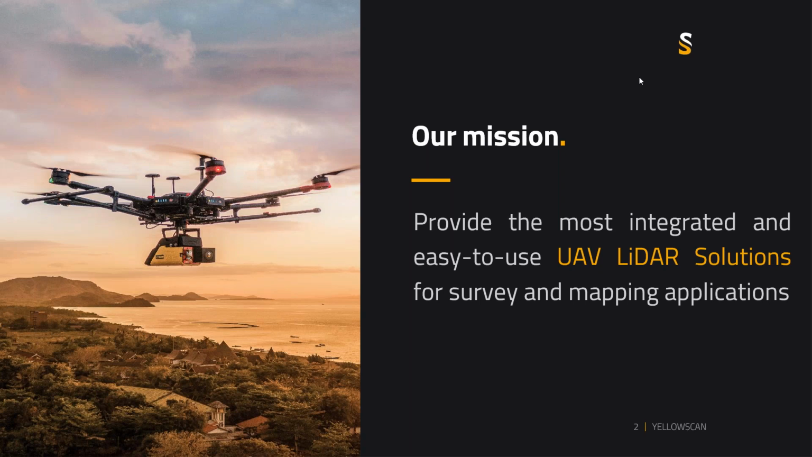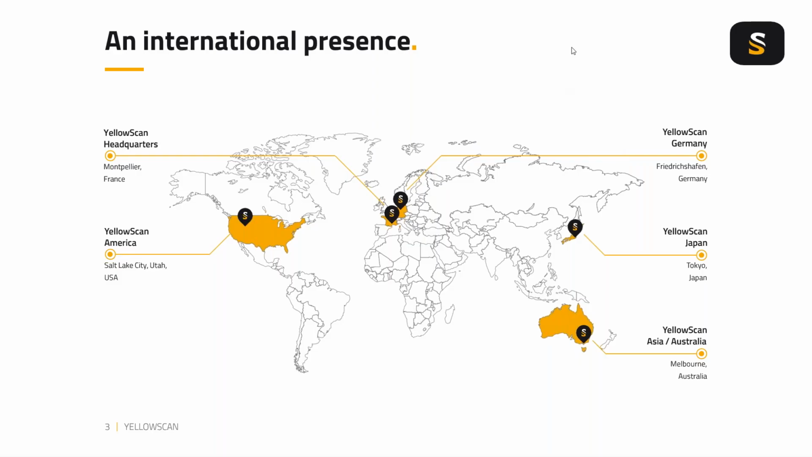YellowScan's mission is to provide the most integrated and easy to use UAV LiDAR solutions for survey and mapping applications. And just to give you an overview of our offices globally, our headquarters is based in Montpellier, south of France. My colleague Pierre is based in Montpellier, France, and he will be able to answer any of your highly technical questions later on.